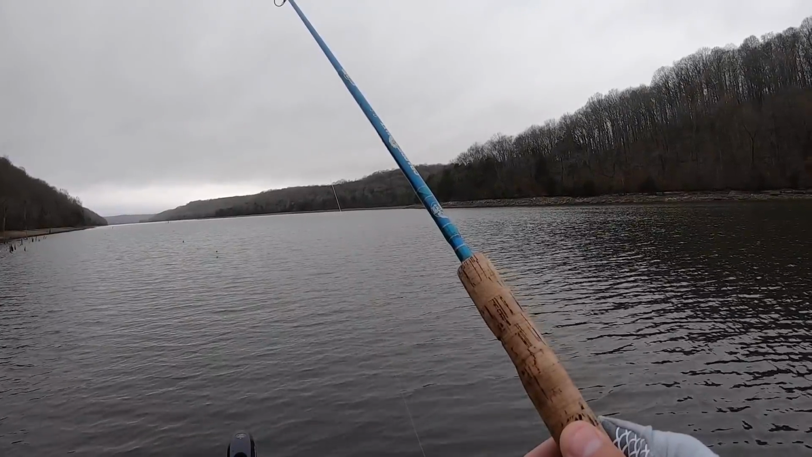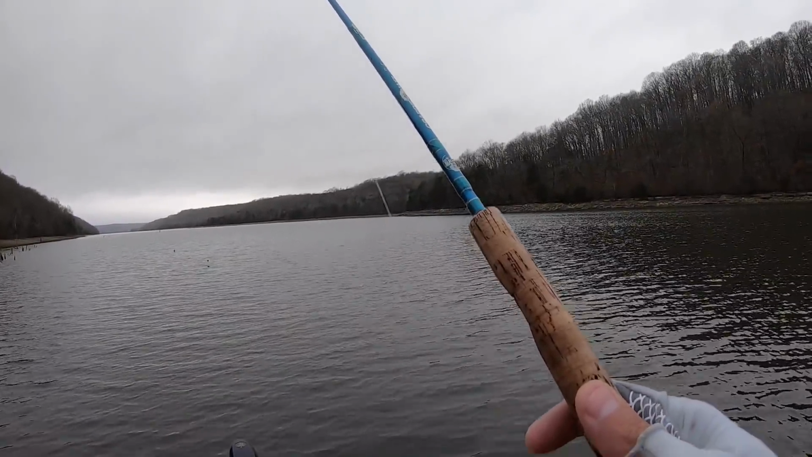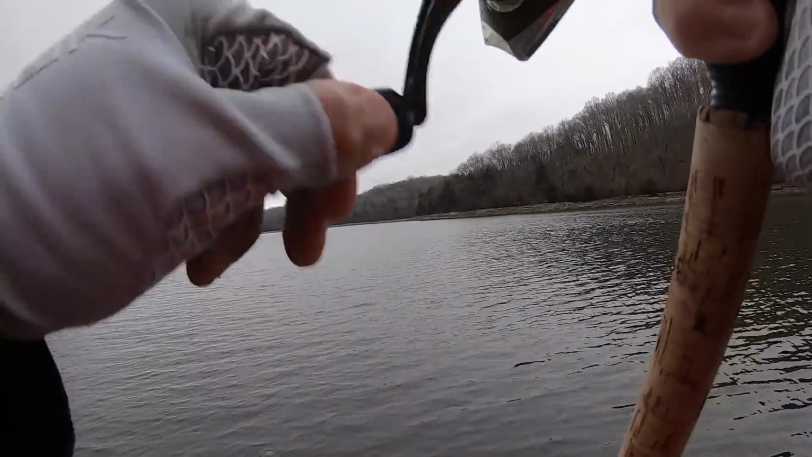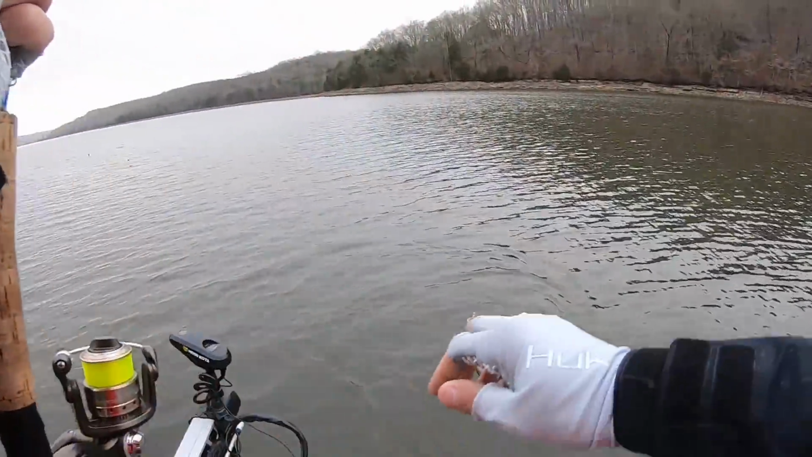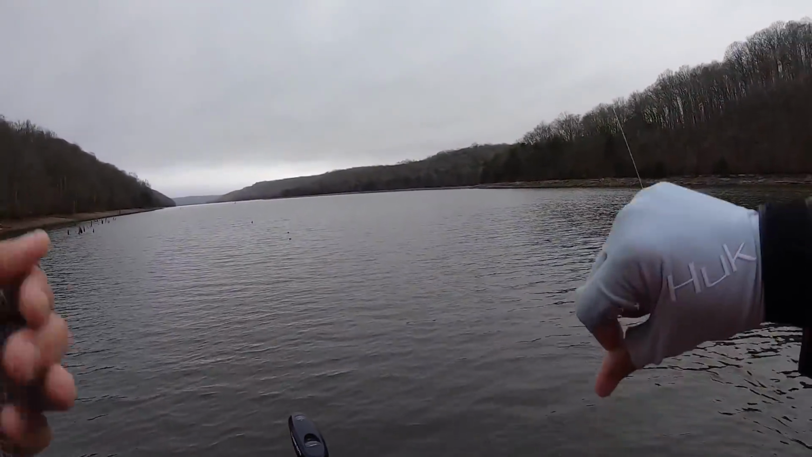So I'm gonna get a rod right here. I'm gonna get rigged up. I'm gonna put the chesty on, and we're gonna see if we can catch one right quick. One right there. Not a very big one, but he was right there.